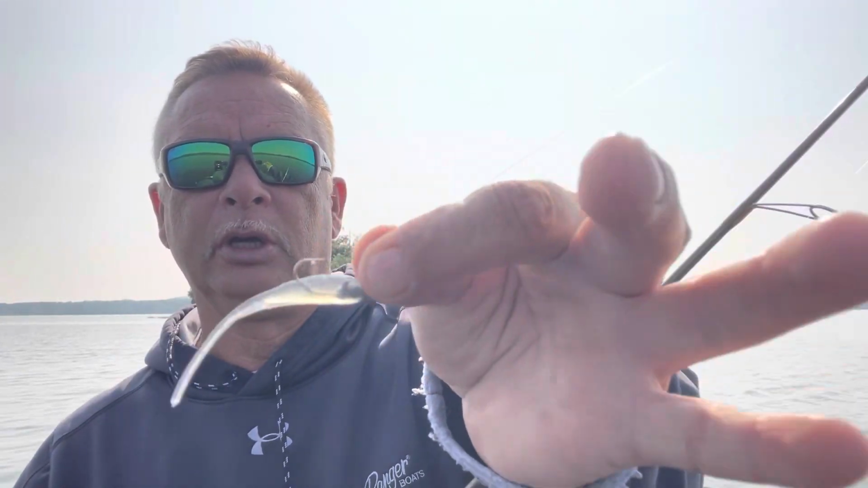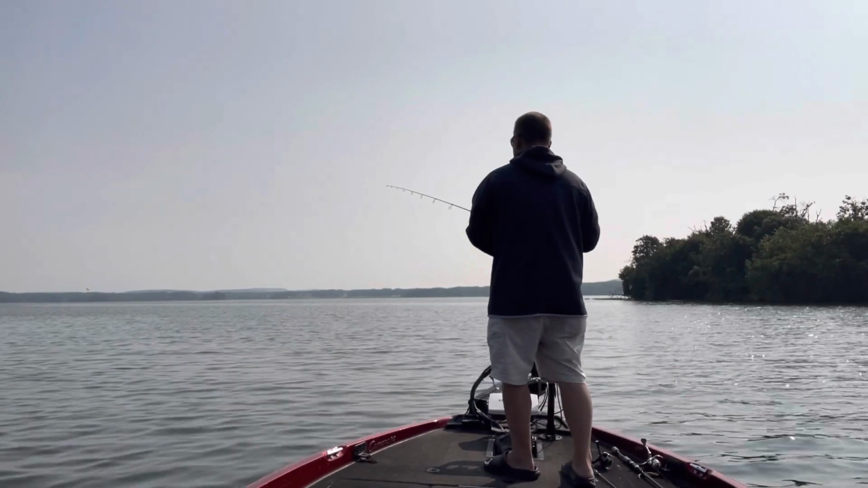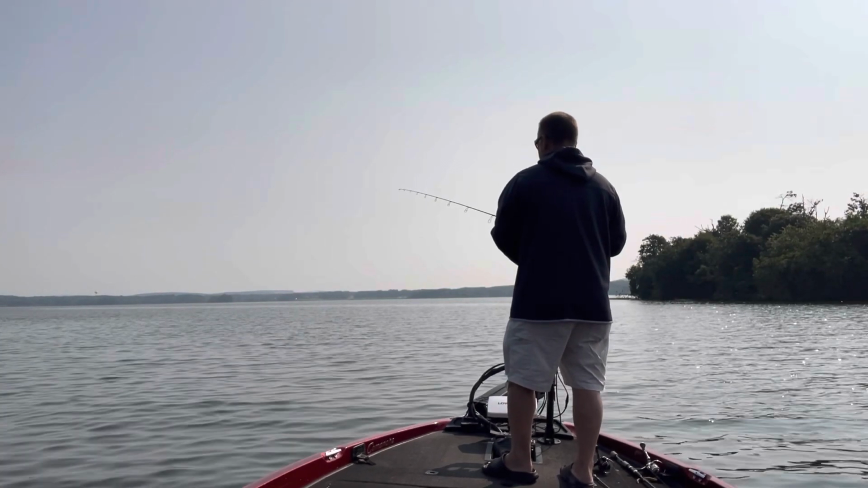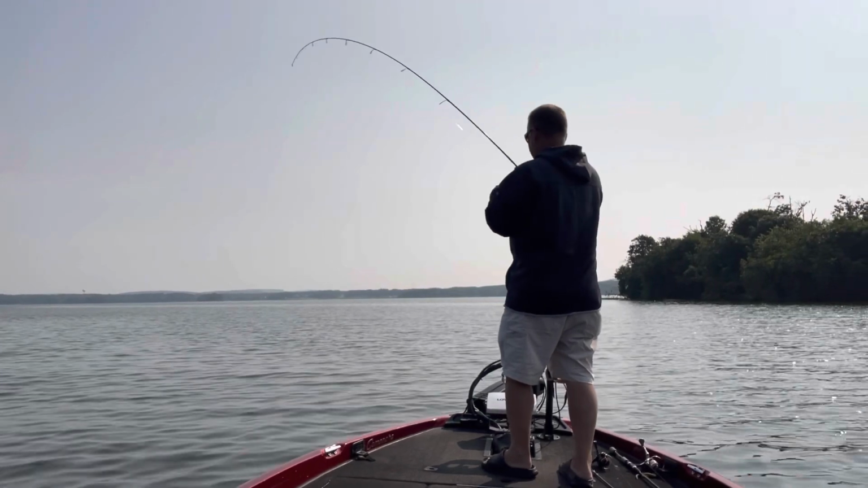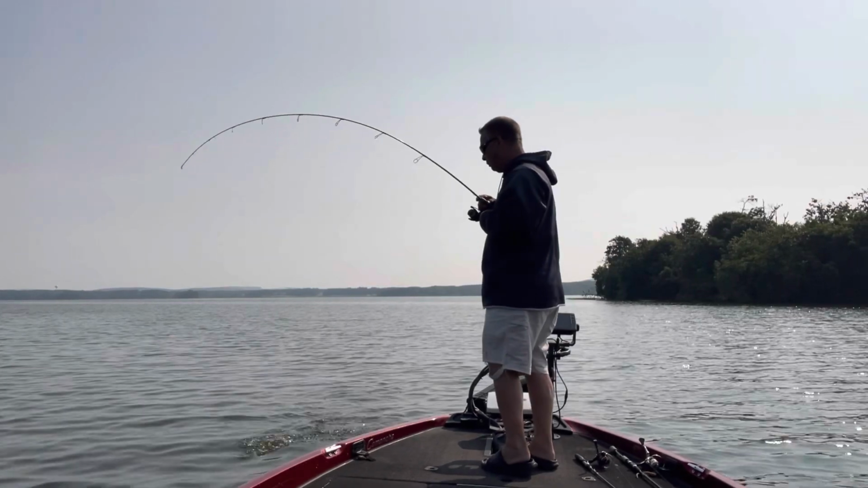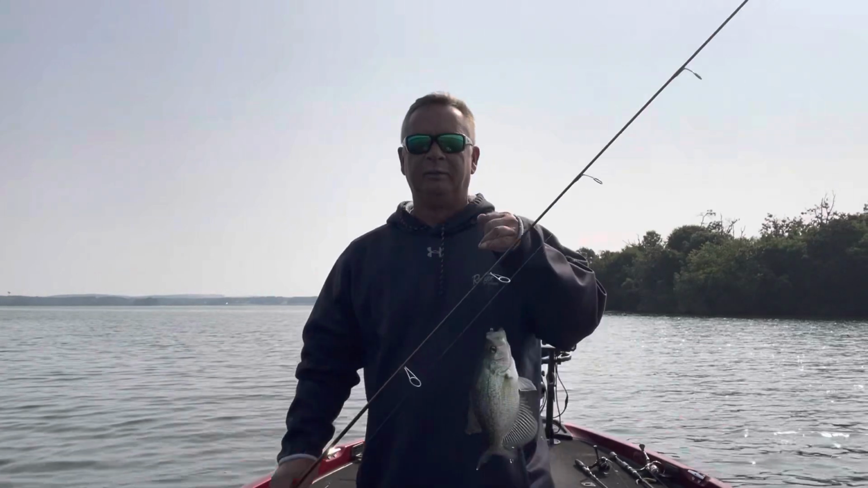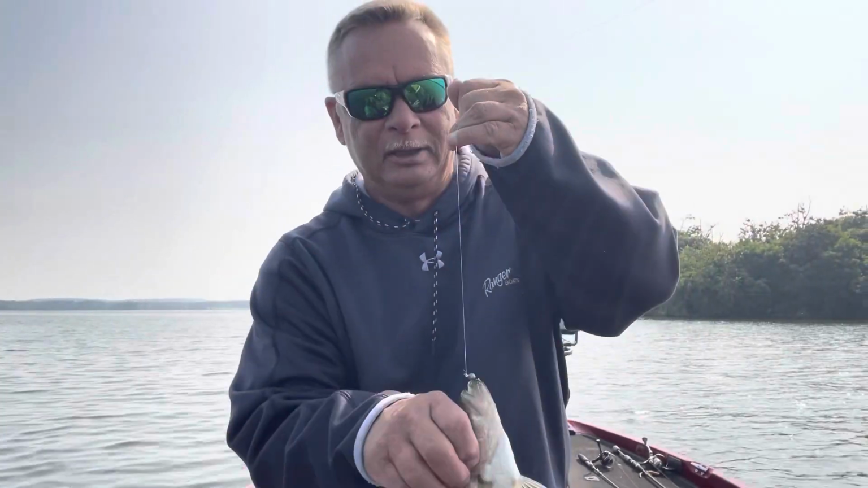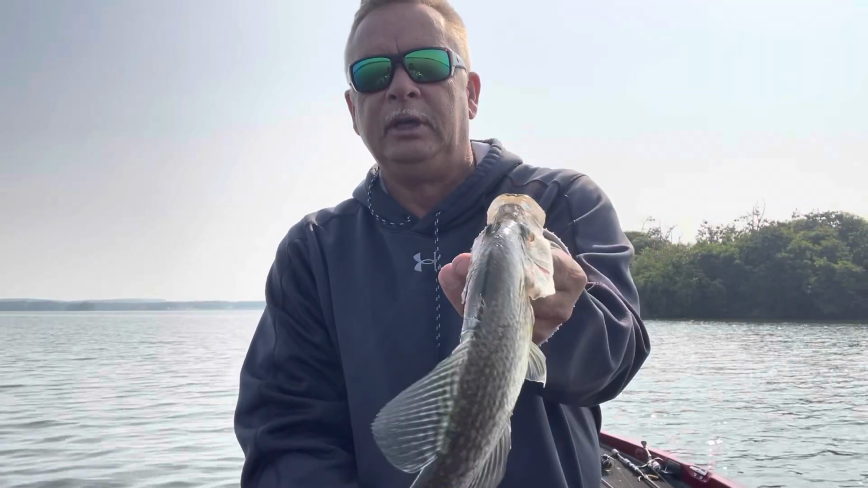I got hung in it a while ago, but that old jumping crappie, jumping like an old bass. He's a small guy, but that was pretty good. Come up jumping like that. Thick too. He's a small guy, but thick. Good gracious. Let him go.